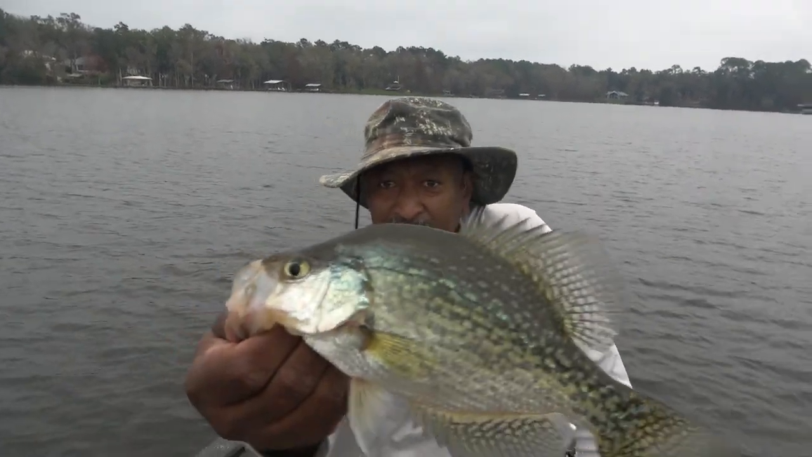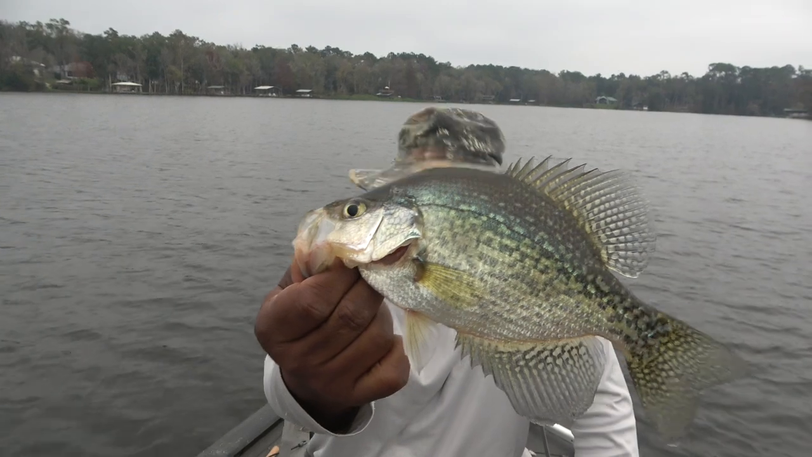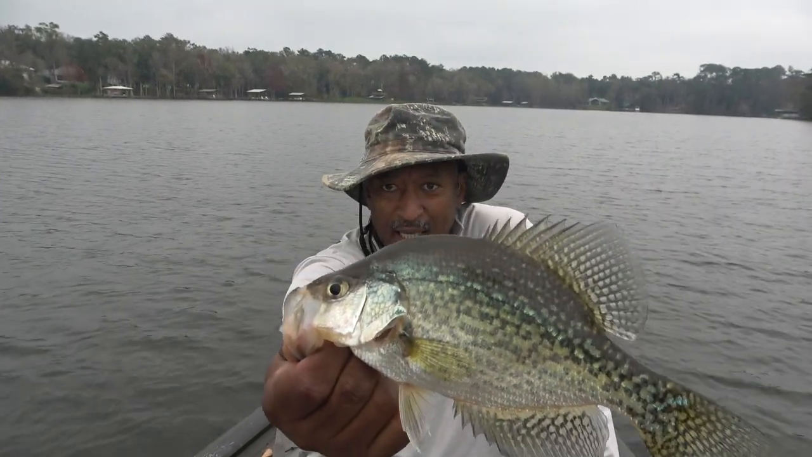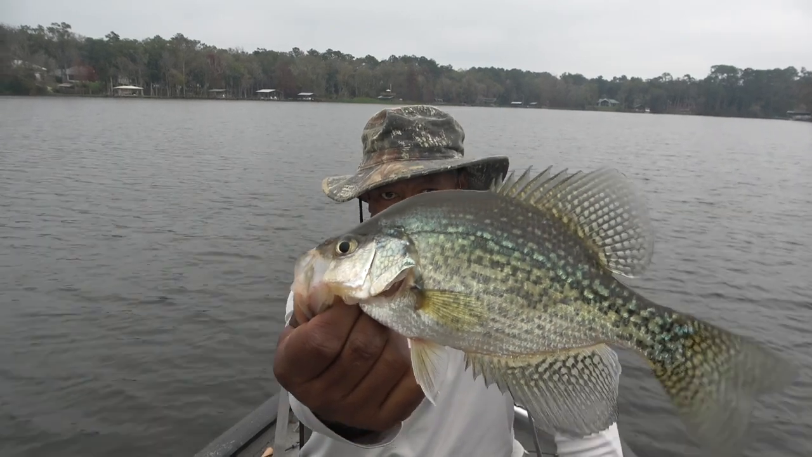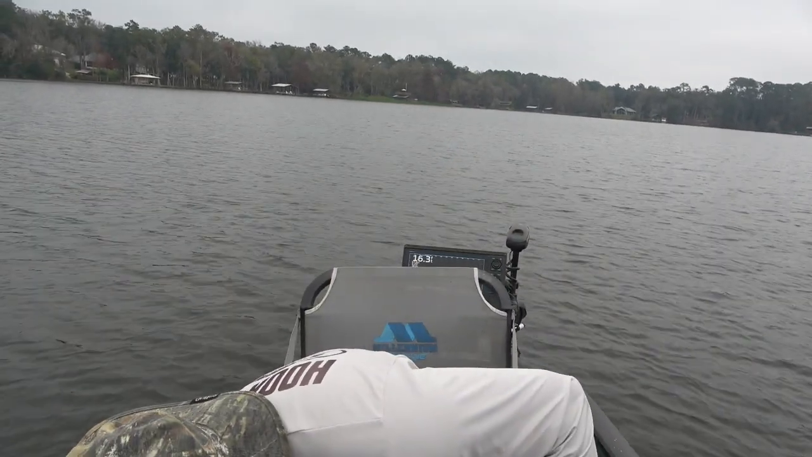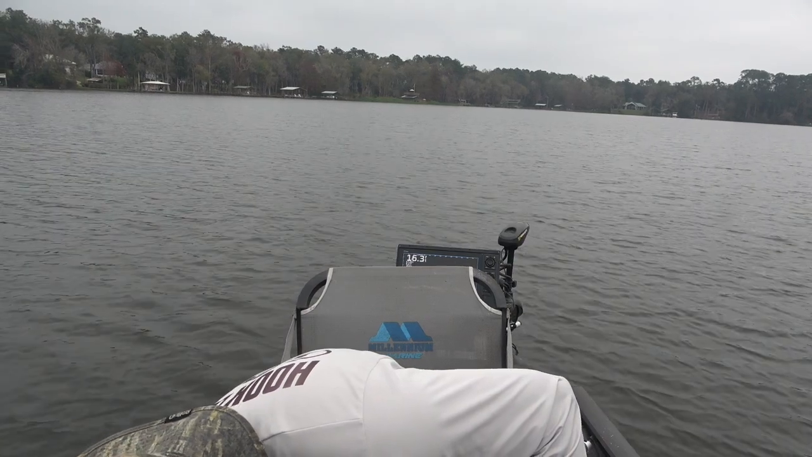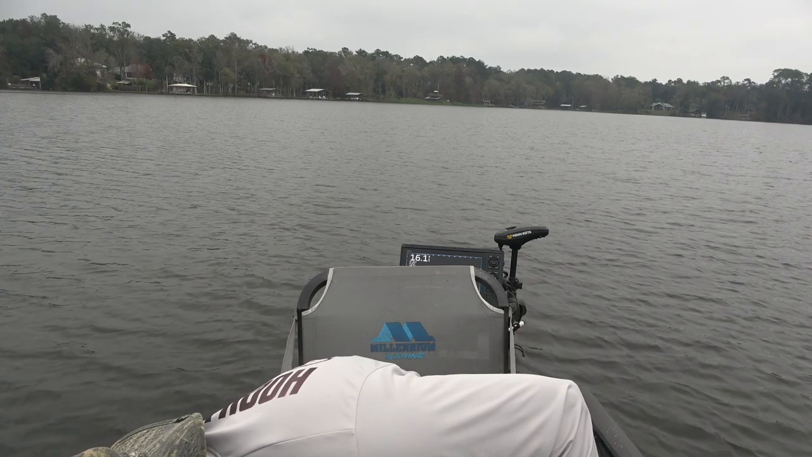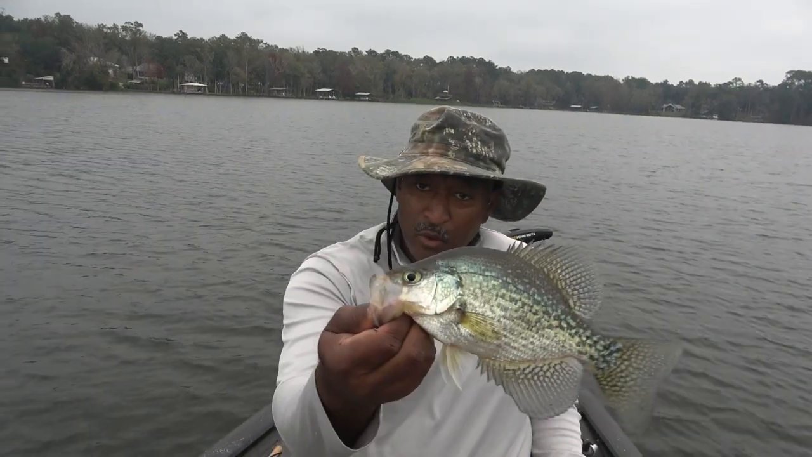Alright guys, that fish, I don't think he's a keeper either, but I'm gonna measure him up. Once again, my mom and her buddies want some fish to eat, so let's see how big he is. He's borderline. We're gonna let him grow a little bit.